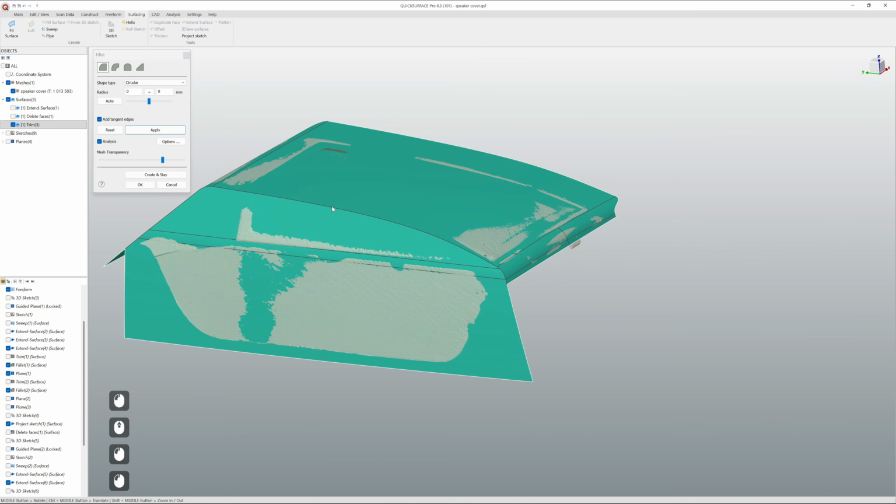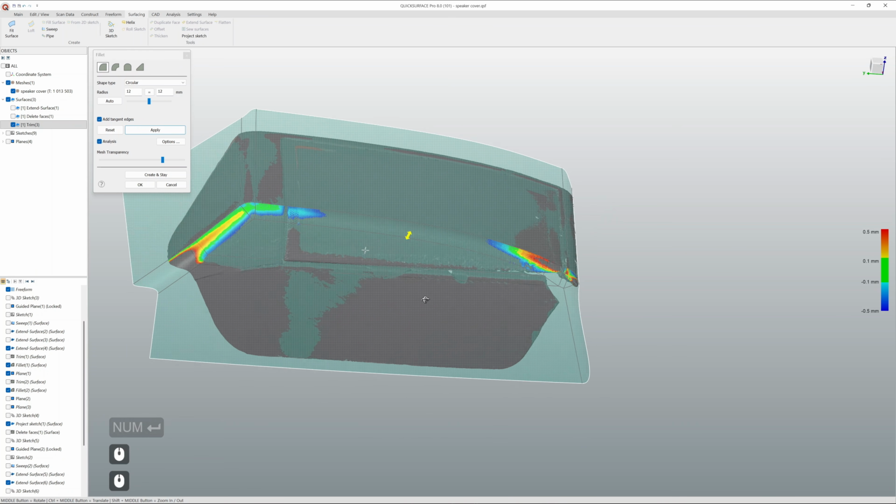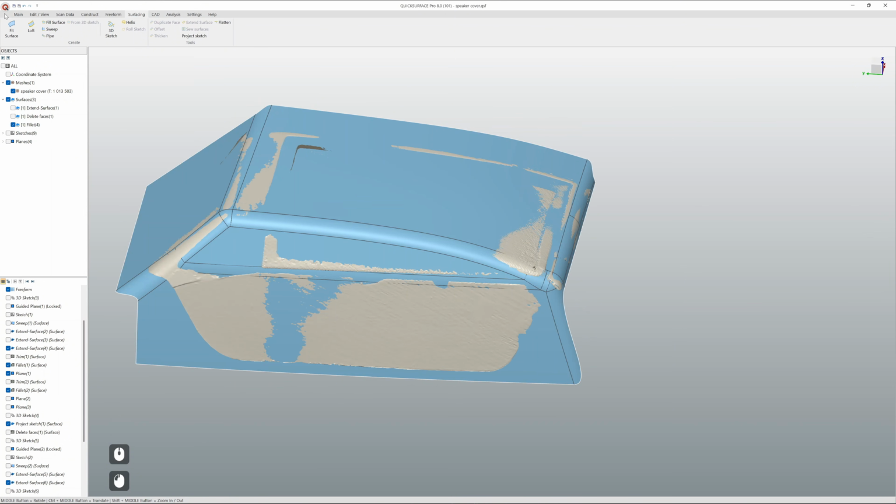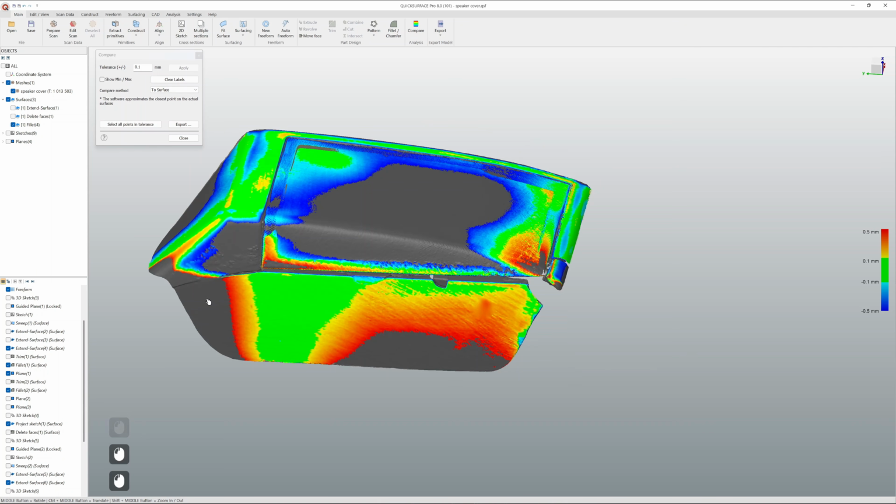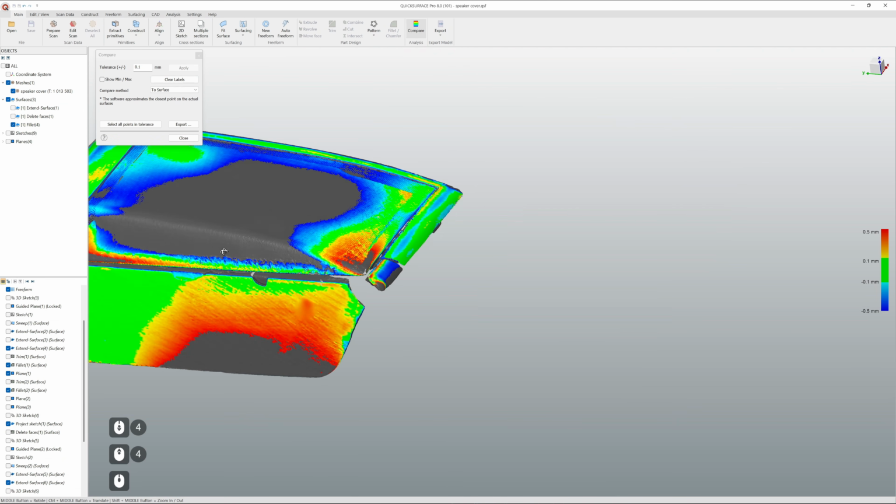Okay, and let's just make a quick test here. How this works. Say 12. Okay, so with 12 millimeters, it doesn't look bad. Let's see again the general deviation analysis. So this corner is like 2 millimeters somewhere away from scan data.